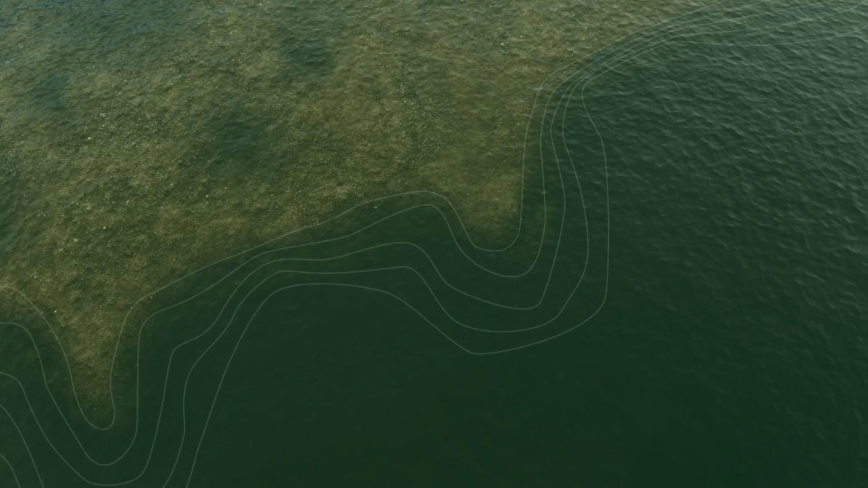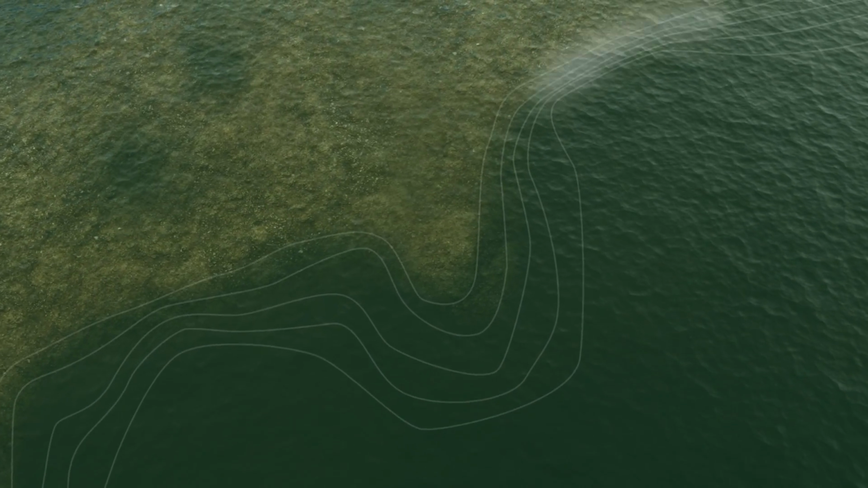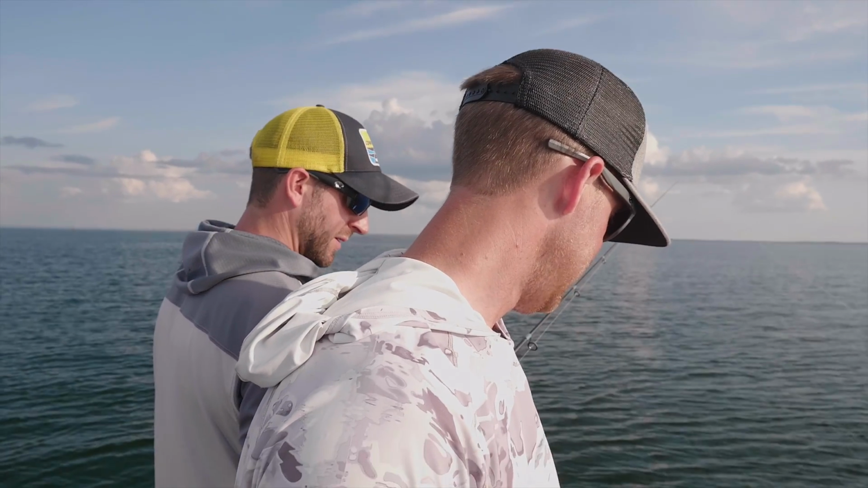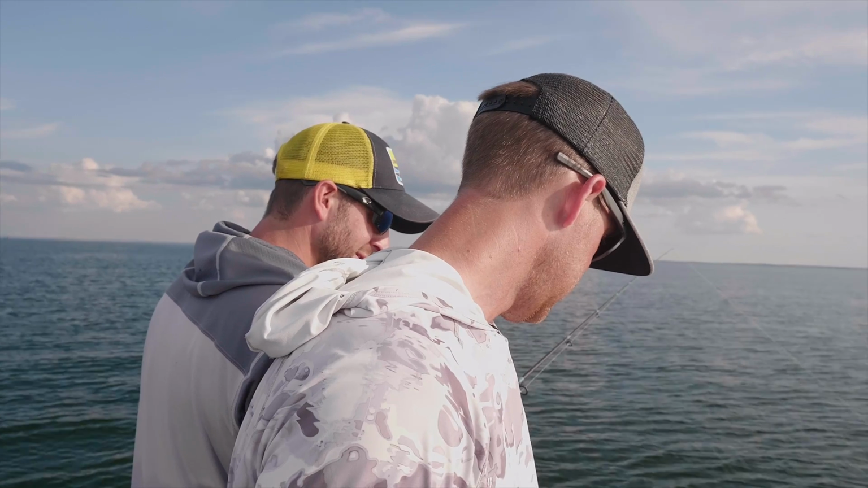The walleyes just love to be out here. A good way to target them is on the points of the mud flats, or little inside turns or steep breaks on the mud. The big walleyes just like to hang out there, and it's a good place for them to be. So next time you're out on Lake Mille, try to target them in those areas and you'll have great success.